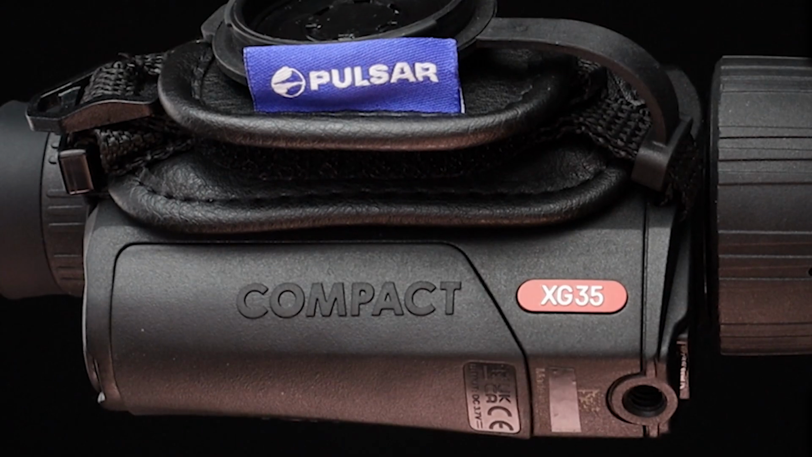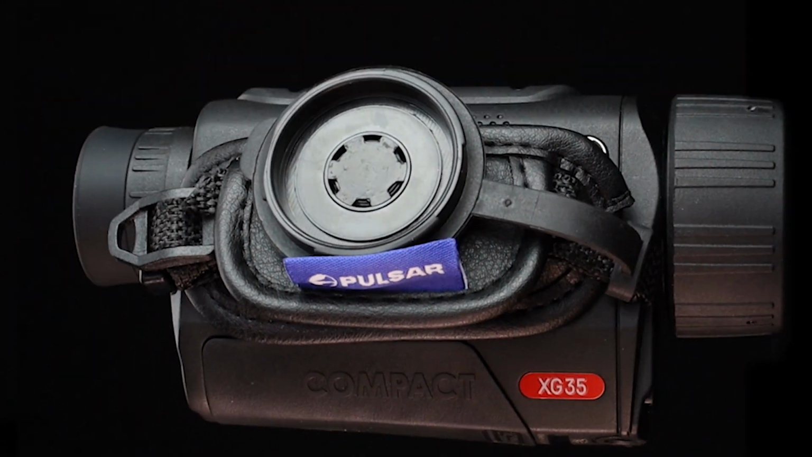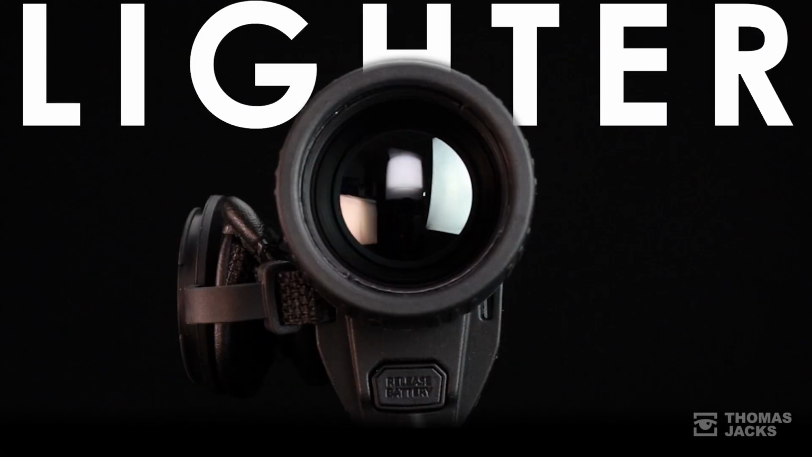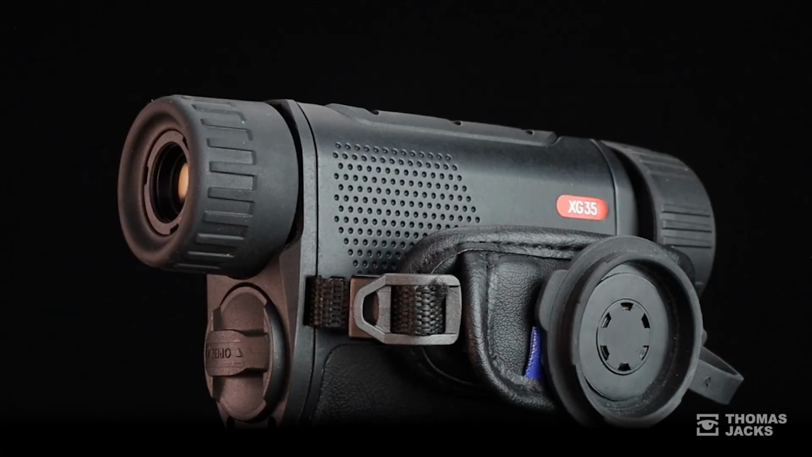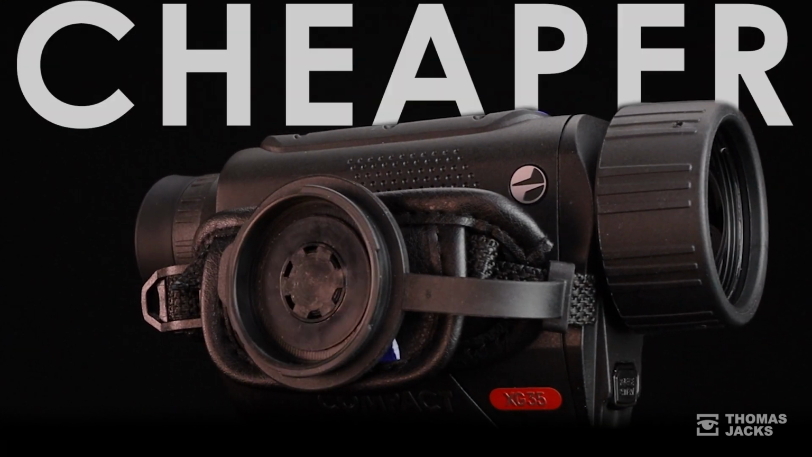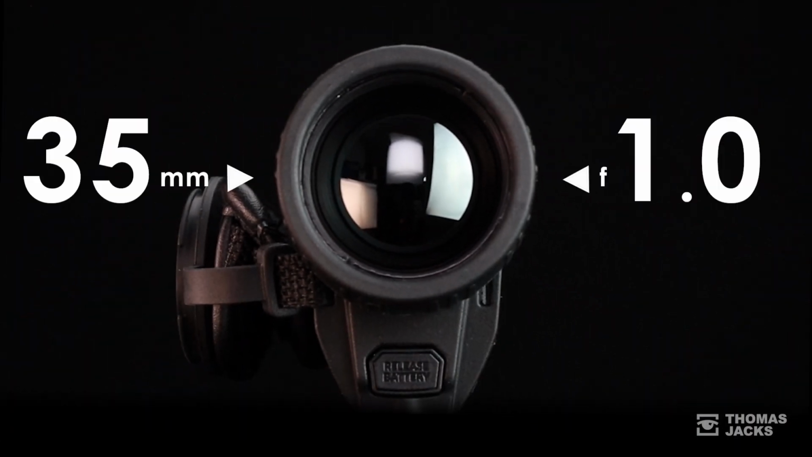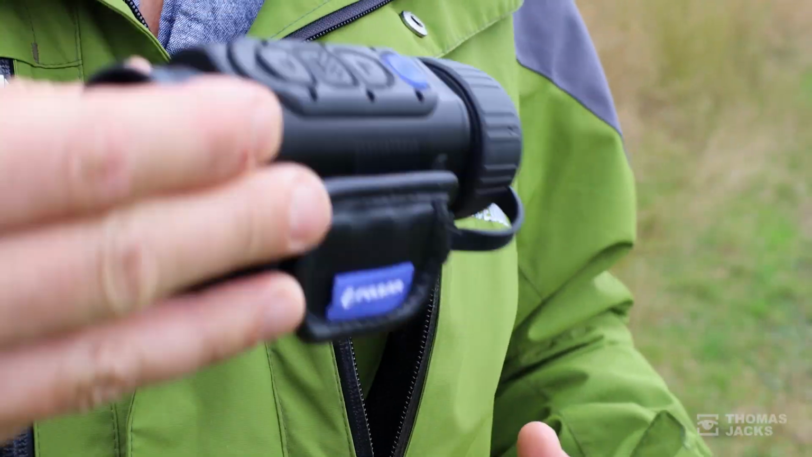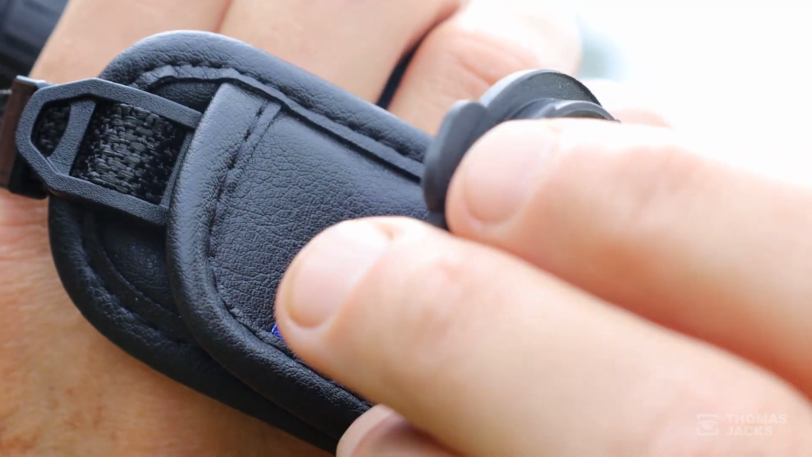This is the new Compact Axion XG35 thermal spotter from Pulsar. It's lighter than its predecessor, and of course being compact, it's also smaller too. But did you know, it's also cheaper. Still gives you a 12.5 degree field of view through the same big 35mm fast f1 lens. It's just that now it's even more pocket-sized, without scrimping on the spec.